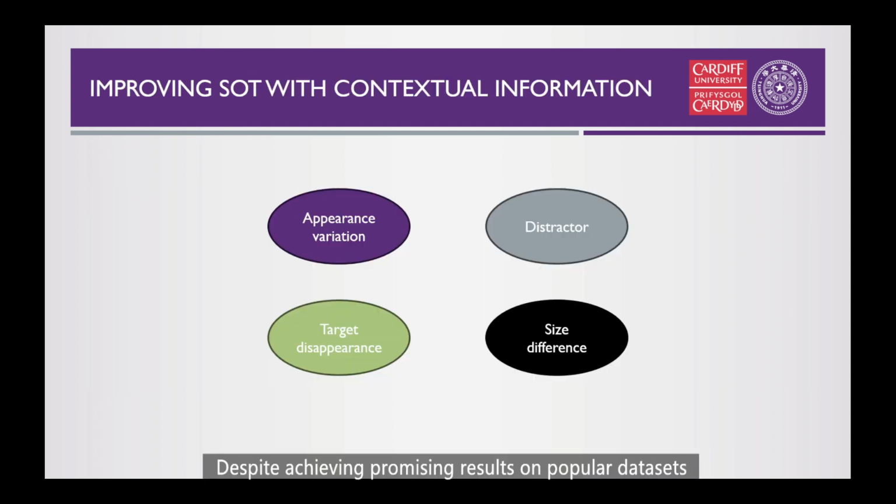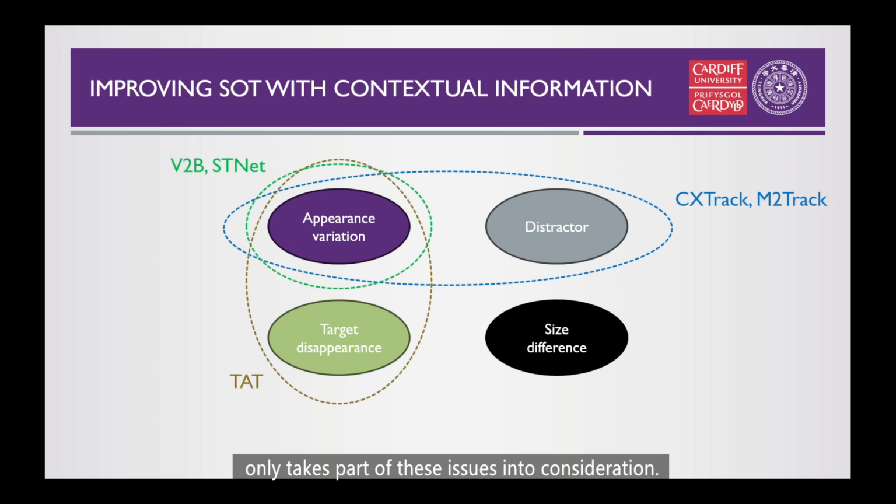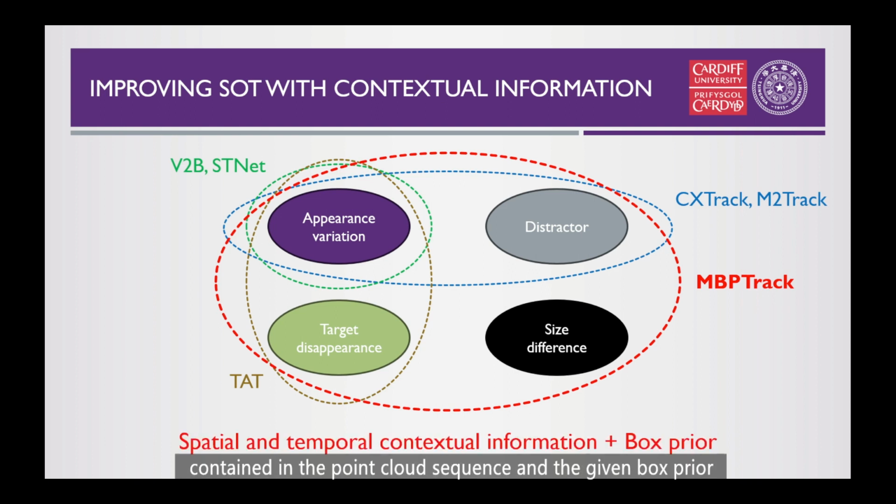Despite achieving promising results on popular datasets, previous methods such as CXTrack and M2Track only take part of these issues into consideration. In contrast, our proposed MBPTrack addresses all of the aforementioned issues by exploiting rich spatial and temporal contextual information contained in the point cloud sequence and the given box prior.